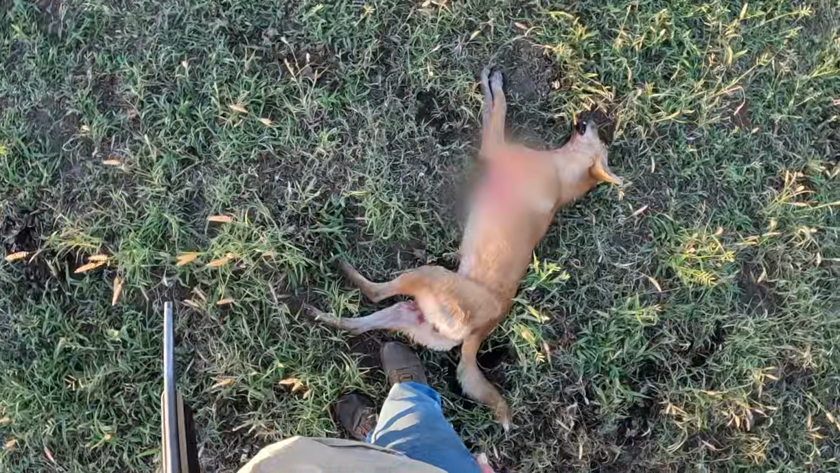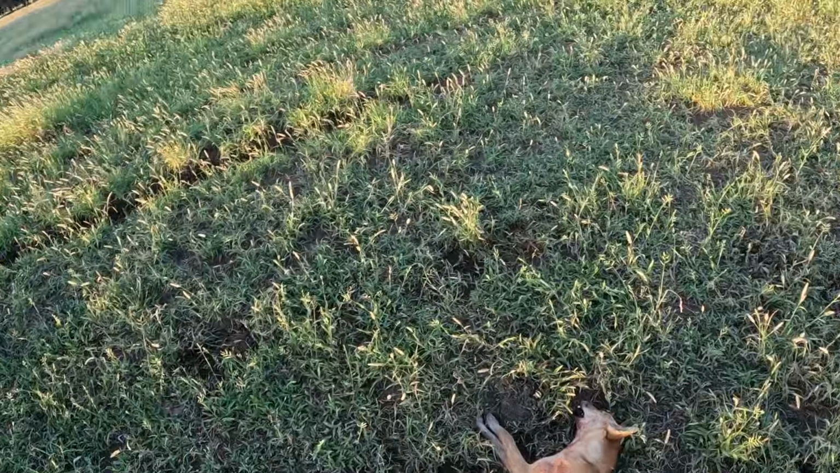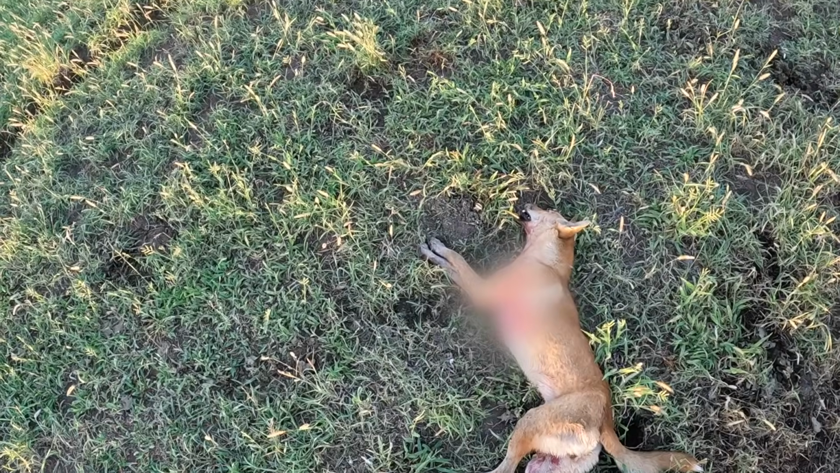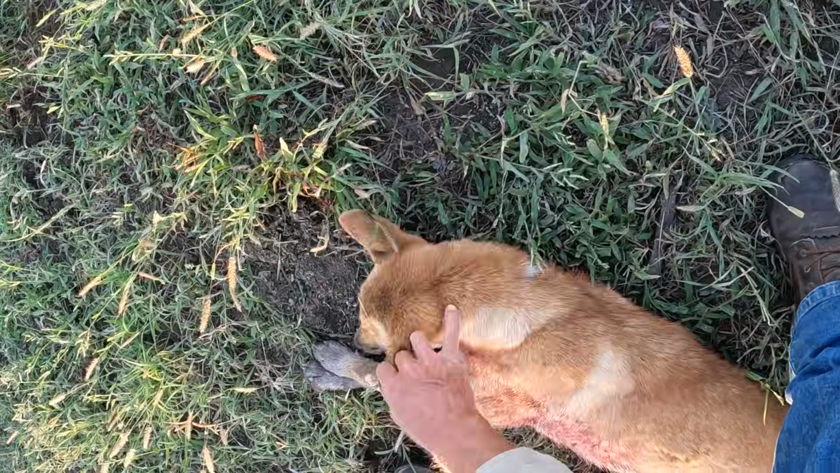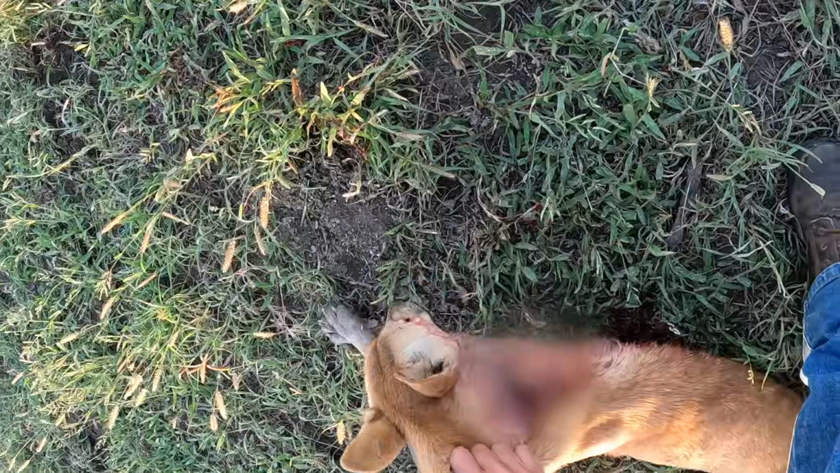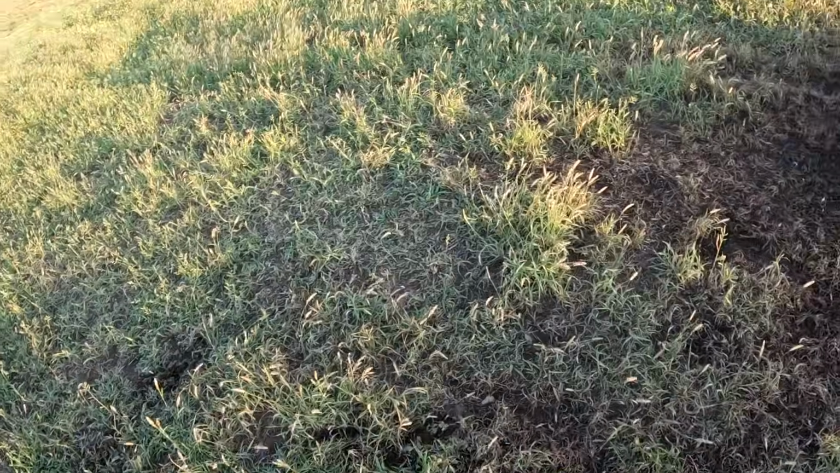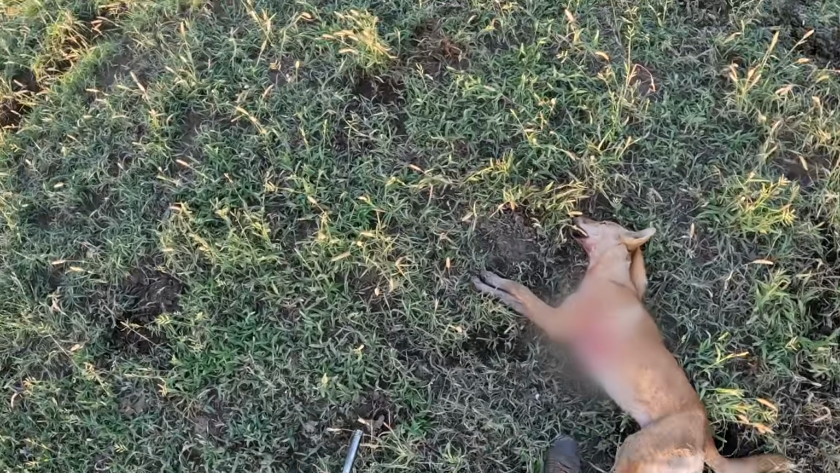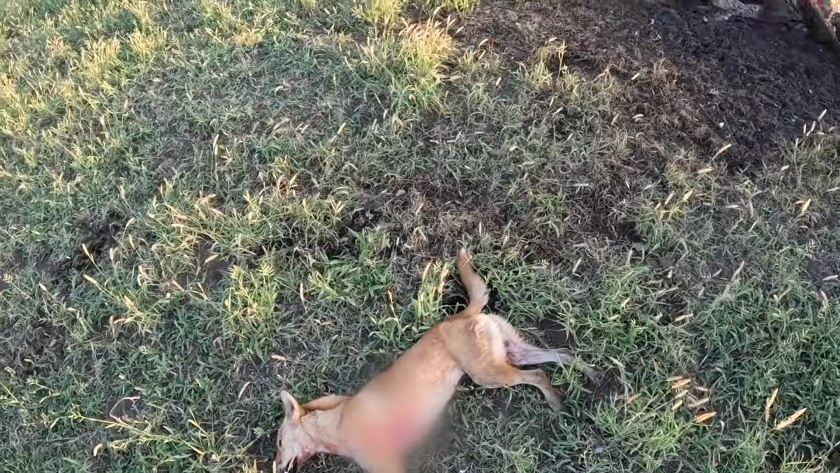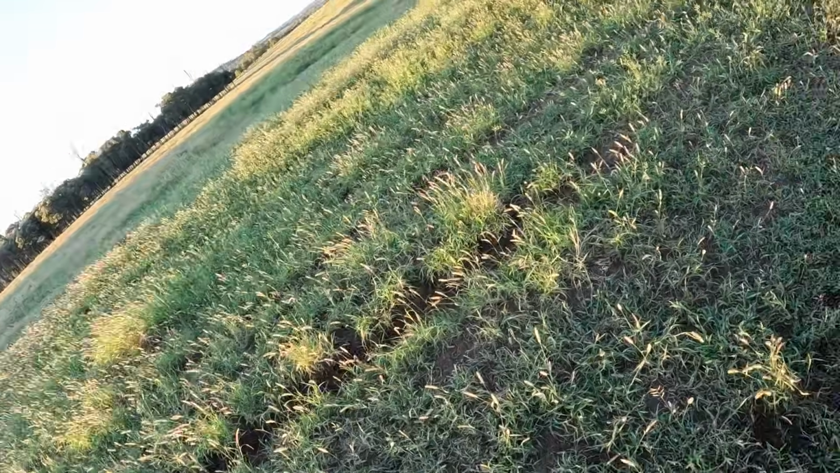I reckon this could be that one I saw when I did the trap run over here that I got on the camera that was pretty spooky. A real light coloured fellow. He's got a little spot of white there, so he's probably a relative of that other one I howled up and shot. I wasn't going to try and howl in case he spooked and took off, because he was pretty wary. Anyway, that's a successful afternoon.